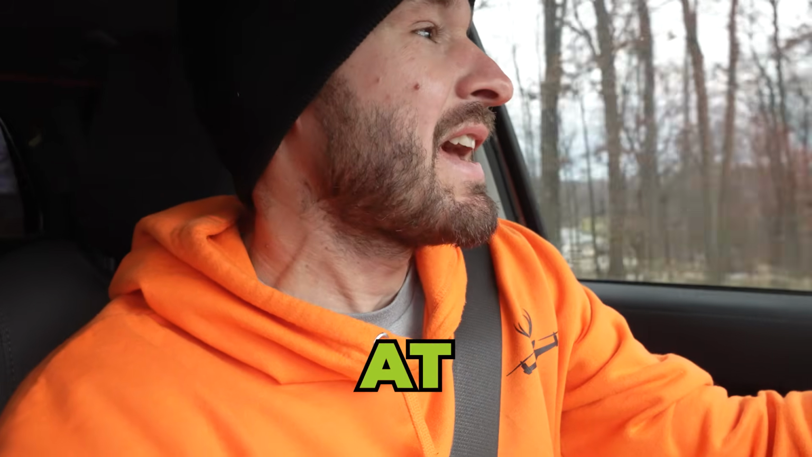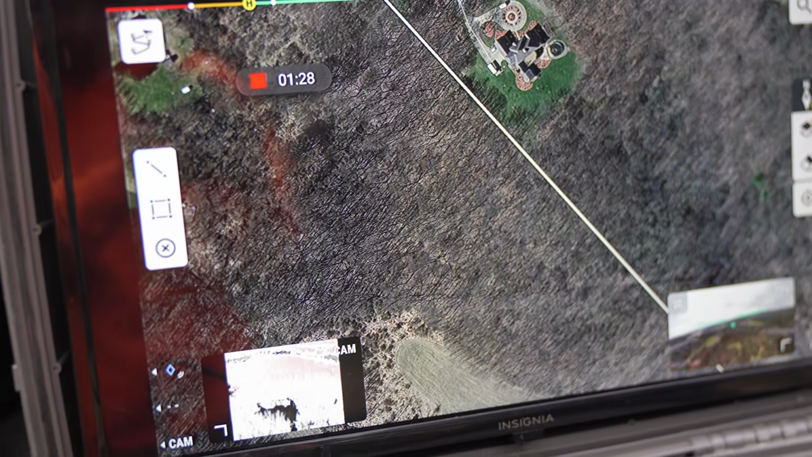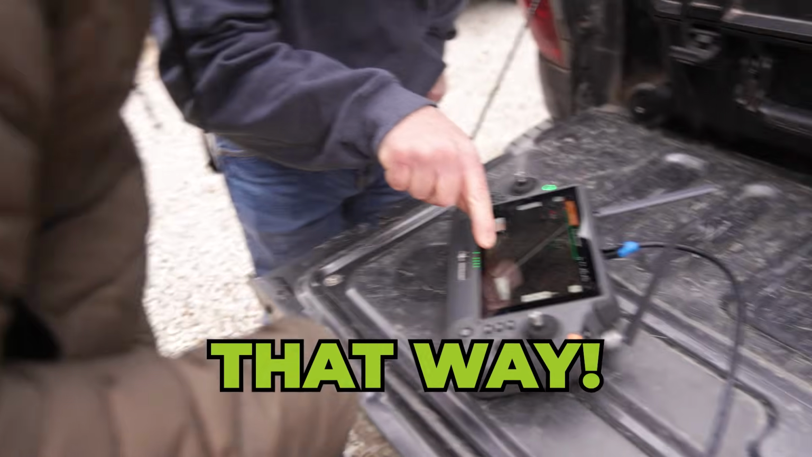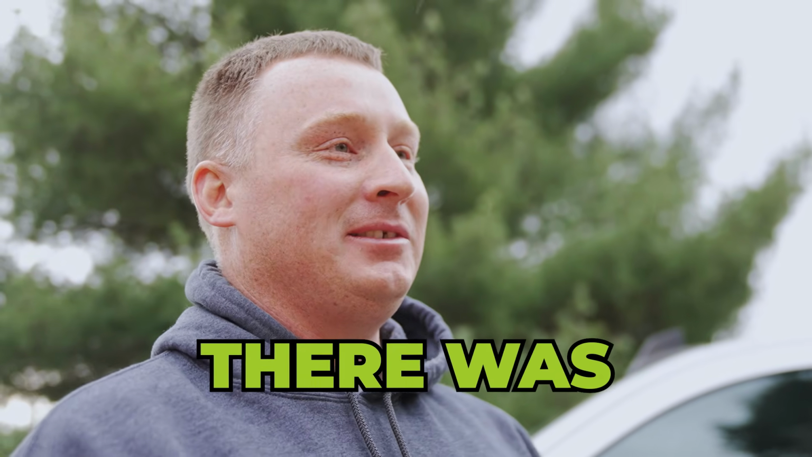I'm gonna meet Jason at the gas station, and then we're gonna go up from there. I tracked him right to this edge and I stopped. Okay. Was he heading this way? He was heading that way. Okay. Waited half an hour, went down to get my arrow. Found my arrow, then to my surprise, there was blood on the ground.